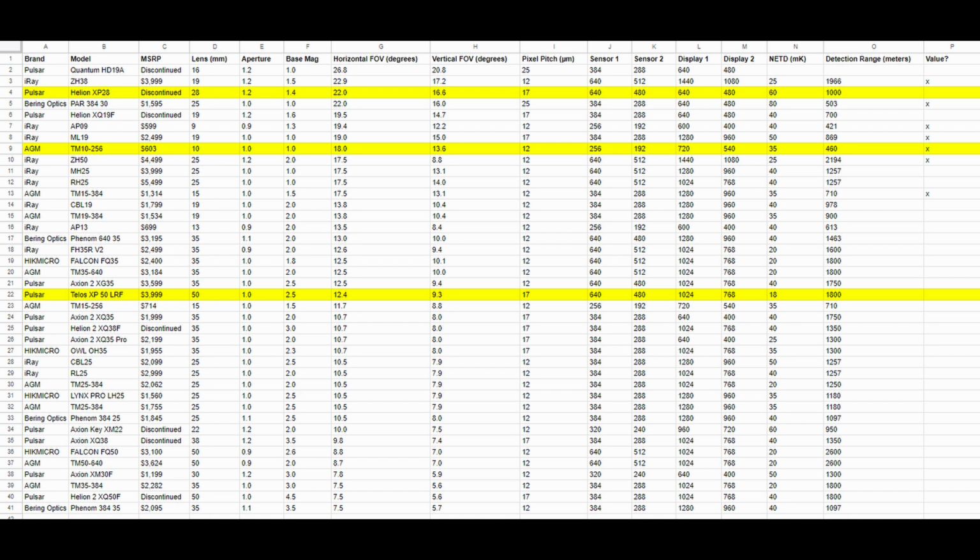But essentially, for me, in my experience, the field of view is the number one most important. And then after that, you can kind of get into the sensor sizes, the display resolution, the NETD, which is, you know, the smallest amount of thermal difference that a unit can pick up. There's really a lot to it. It's been quite a rabbit hole.